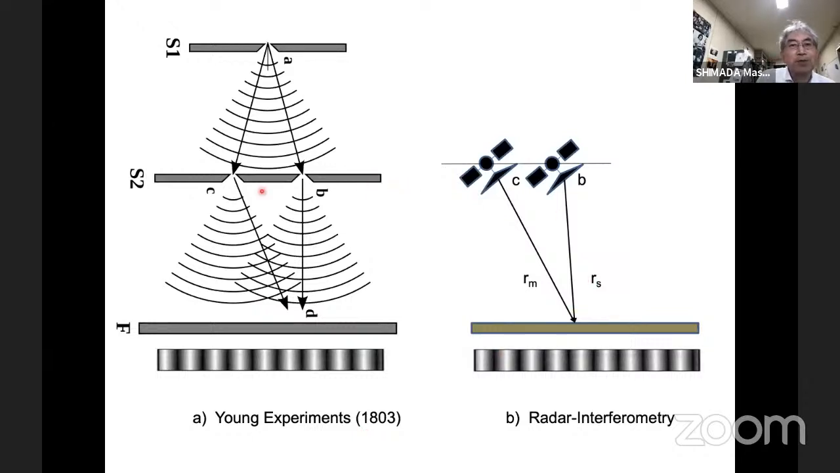And by similarity with this experiment, we can have two signal sources by the SAR in C and by the SAR in B.